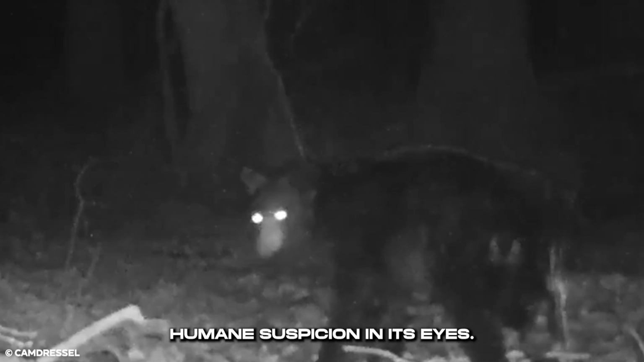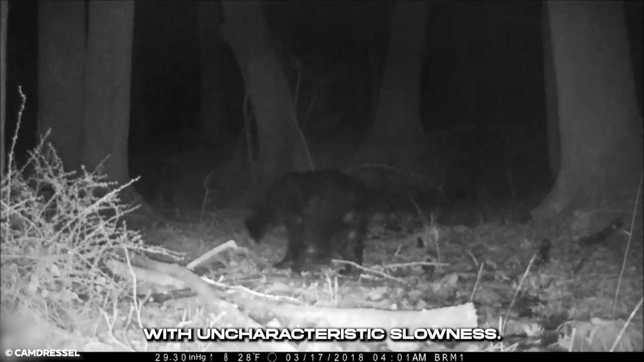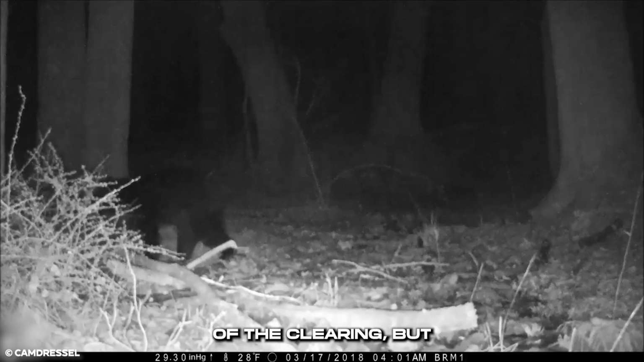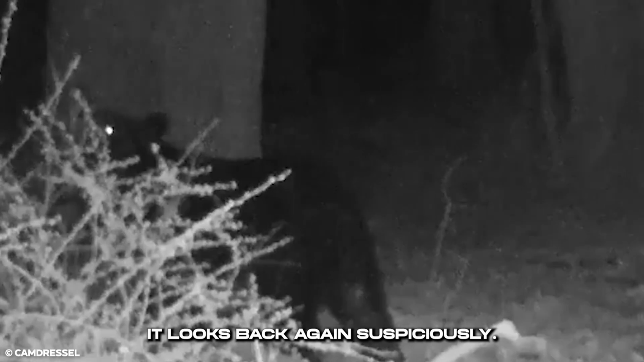The bear has its back turned to the cam, but it looks back with humane suspicion in its eyes. It looks away, walking forward with uncharacteristic slowness. The bear is almost out of the clearing, but it can't seem to leave. It looks back again suspiciously.